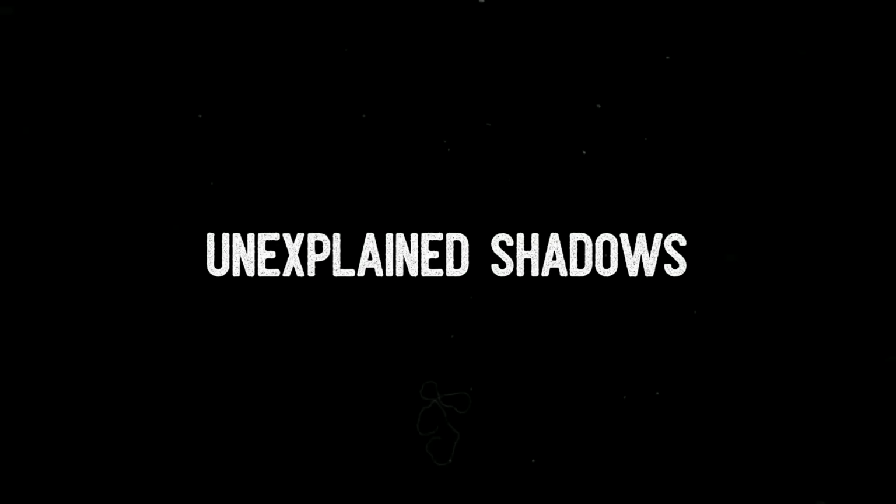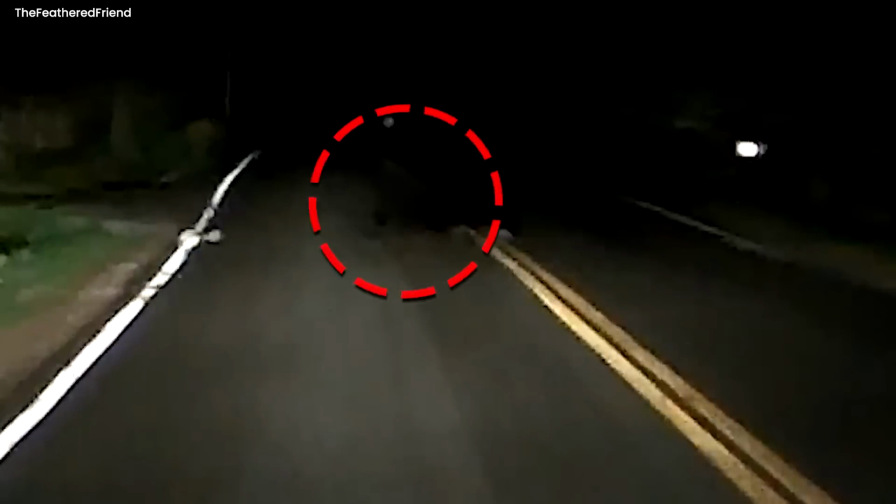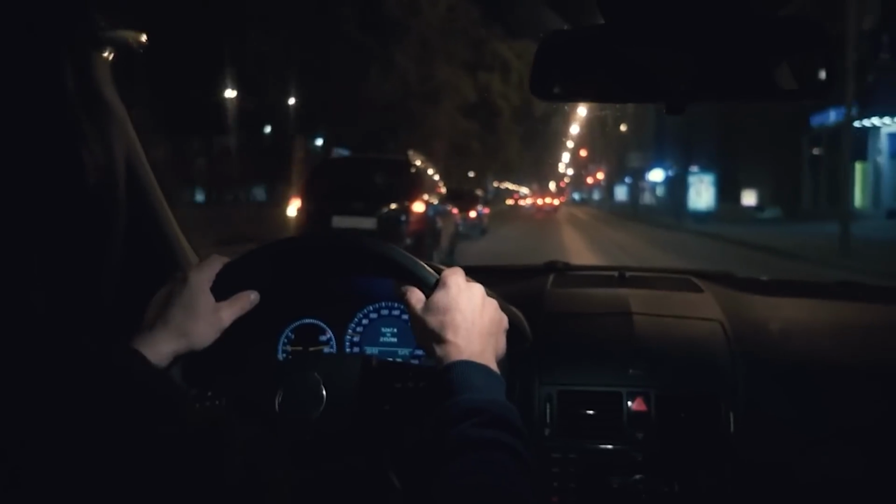Unexplained Shadows. The video describes an enigmatic incident that was caught on a dash cam in Maine, USA. Driving at night, Chef Cook had a terrifying experience when he saw a shadowy black figure cross the road in front of his vehicle. This mysterious figure may be seen racing across the street in the unsettling video footage.